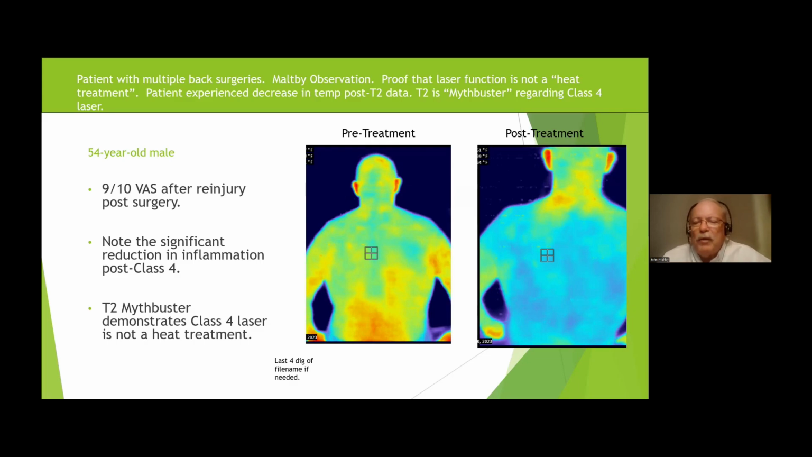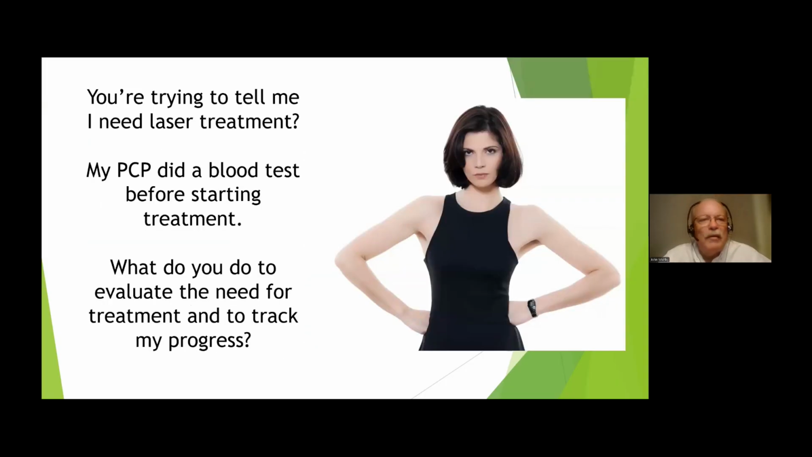And I kept thinking, when I got this, what am I showing here? What I'm showing is I'm taking a relatively acute malaise throughout the entire spine. We're lasering the thoracic spine, and look what happened. So class 4 is not a heat treatment. If you've been doing laser for a while, you've probably heard that. The answer is, it's not true. And this is the test that can support that.